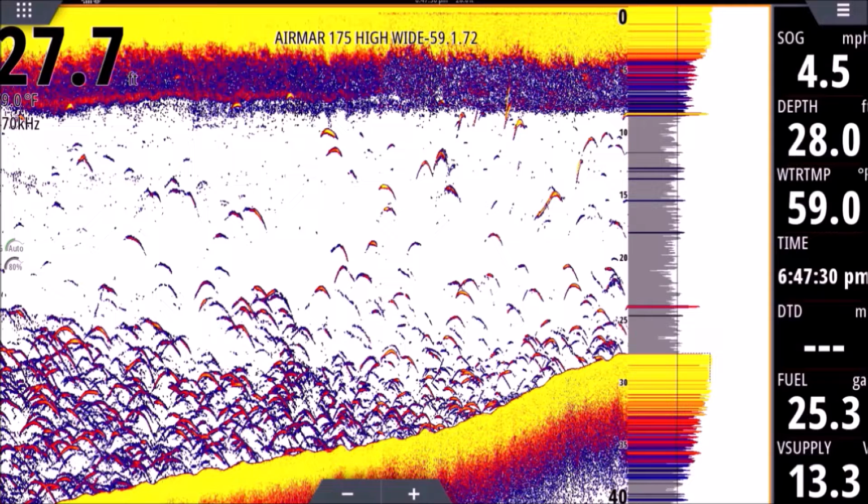Okay. Below that, we have our frequency. That is the frequency our transducer is operating at. I have some other videos on chirp frequencies and swept frequencies you can look through if you like. But typically, the higher the frequency, the narrower the cone. So if it's a 200 frequency, chances are your cone is narrower. And if it's a lower, like a 50 or an 83, chances are your cone is wider. If I'm searching for fish on plain or in open water, I generally like a wider cone.